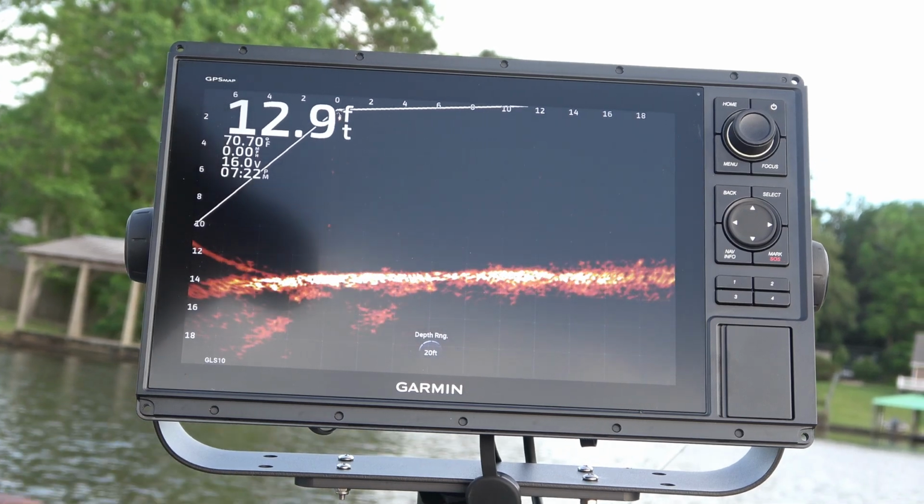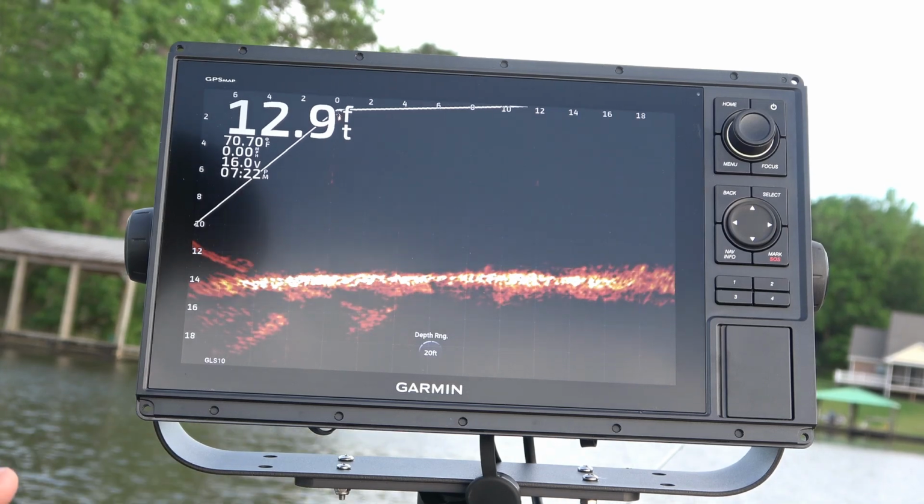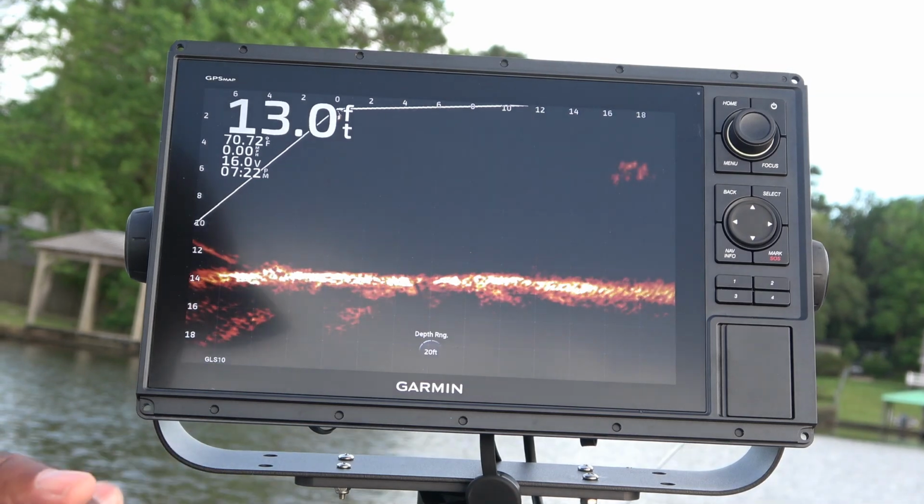Okay, so I'm going to talk a little bit now about what I like about this unit. First of all, I like the resolution of the unit. You might even see some bait fish here. Look, up in that corner, they're swimming around a little bit.